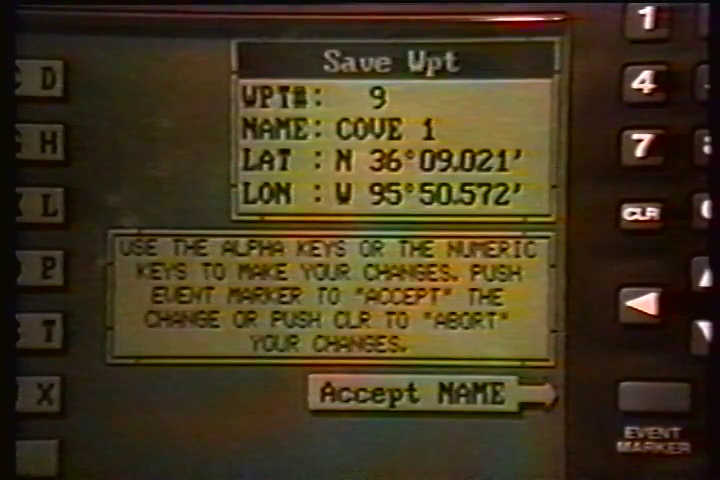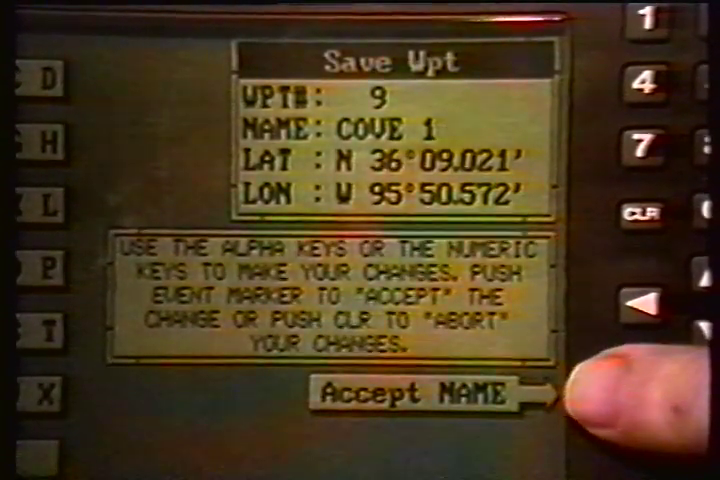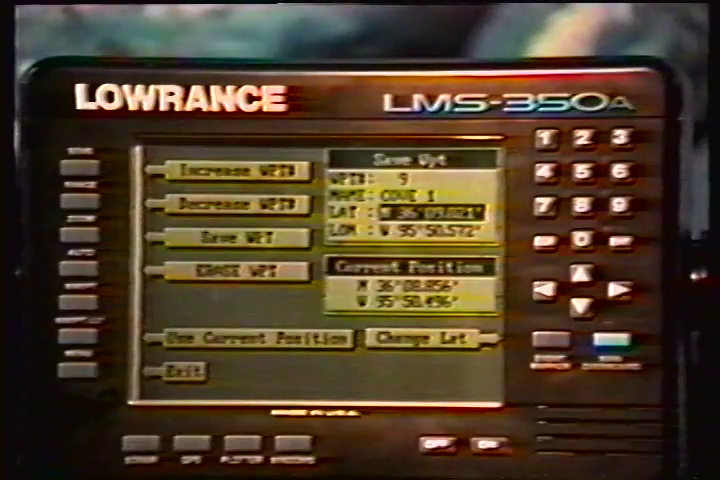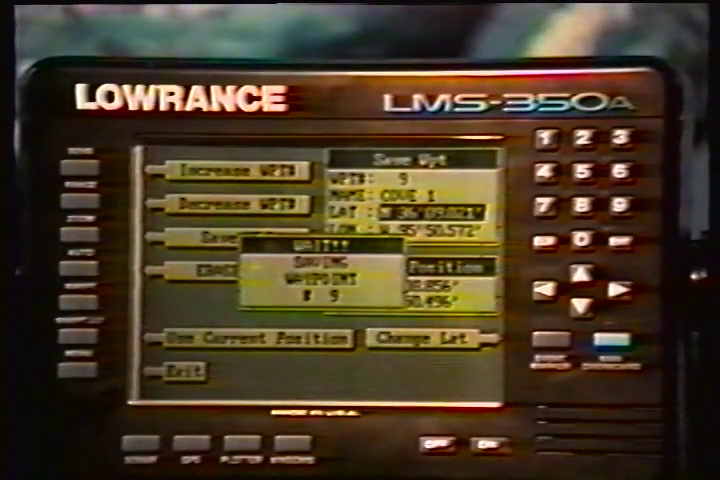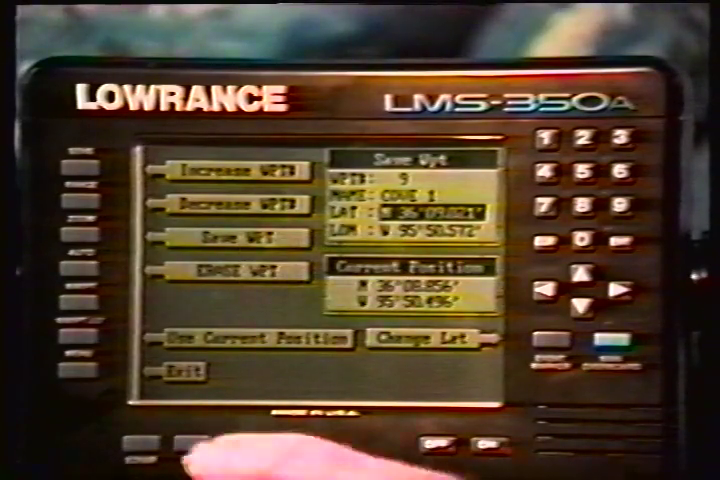Now press the key next to the Accept Name label. The LMS 350A returns to the waypoint Save menu as shown. To save the waypoint with this name, first press the key next to the Save Waypoint label. Now press the key next to the Exit label to exit this menu.